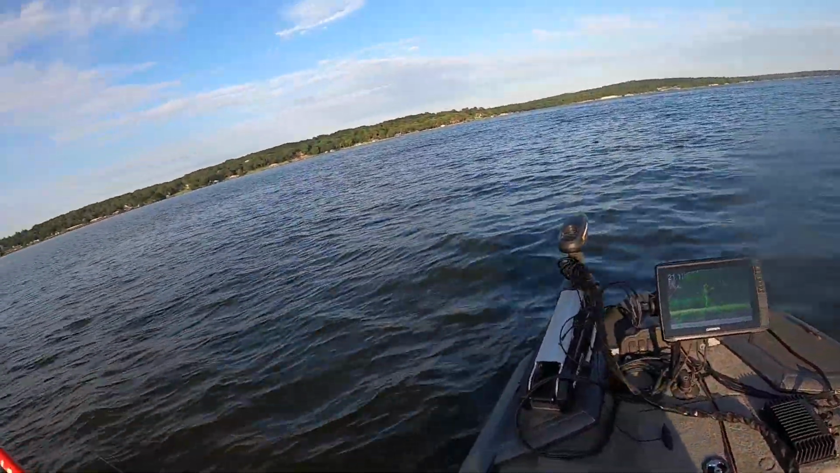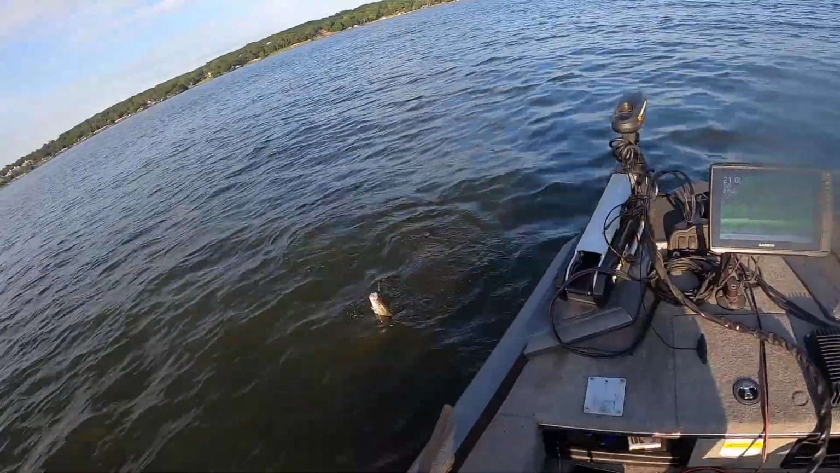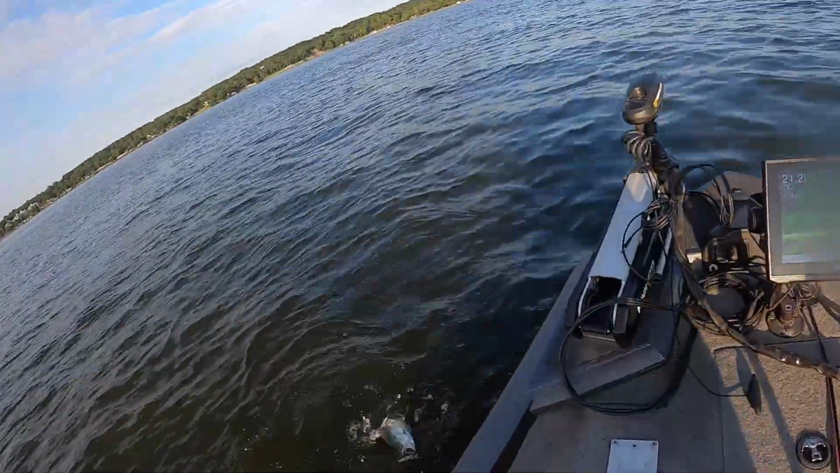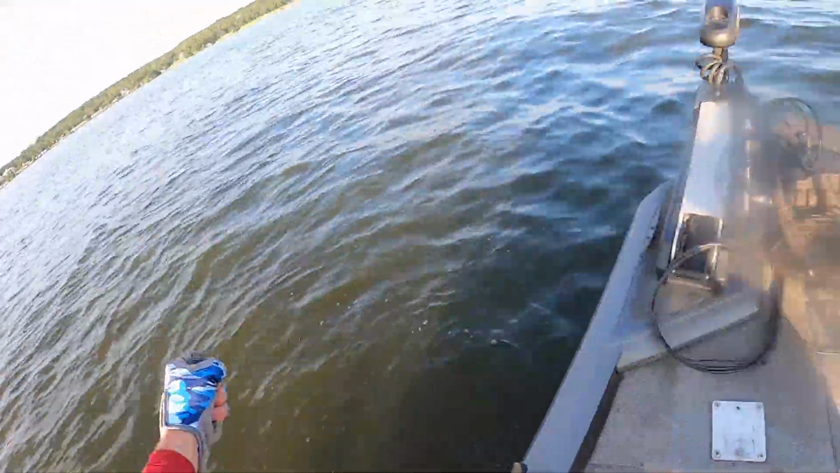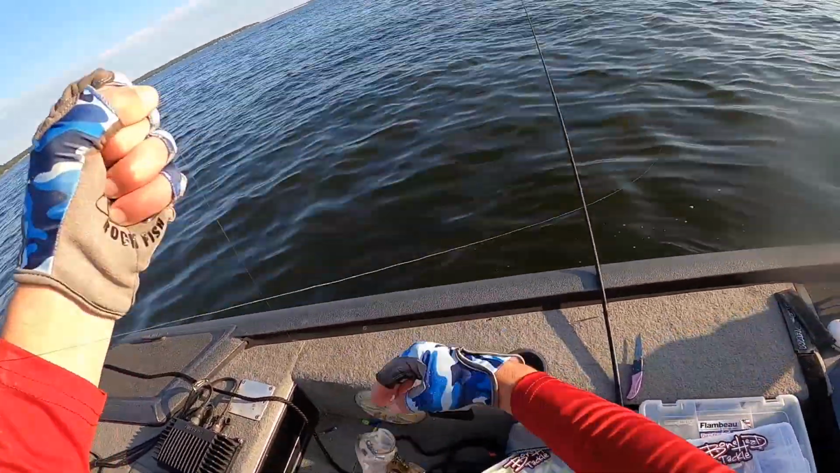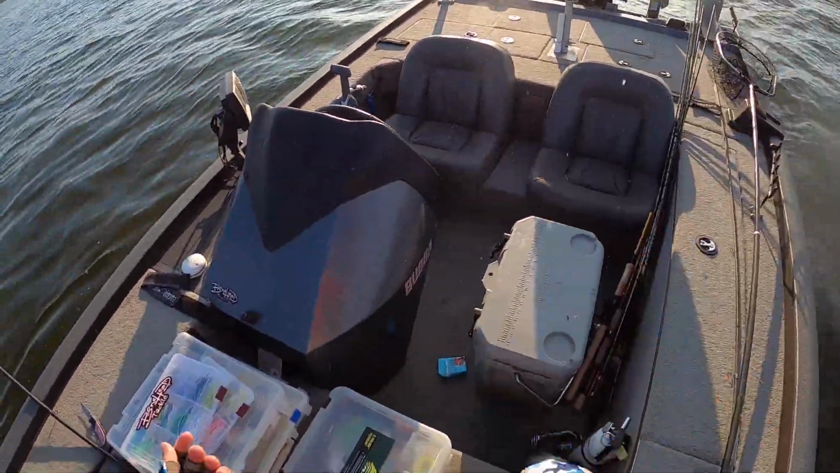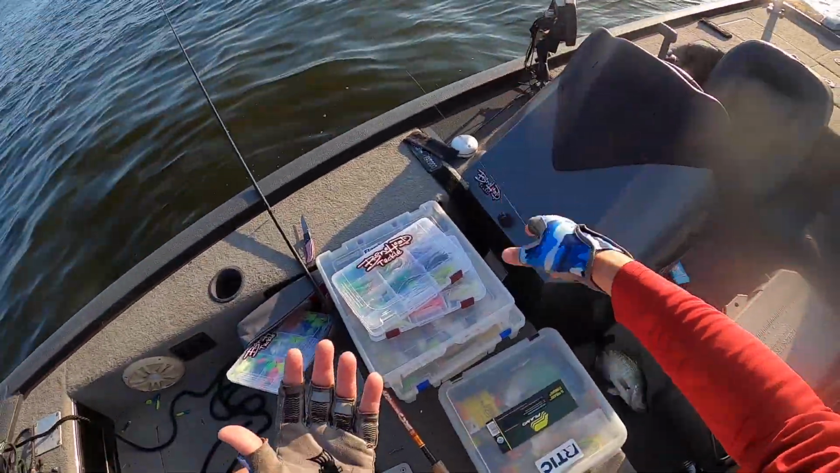Oh, he come and got it. Another decent one. Oh, no, no, no, no. Tell you what, these crappie here are good at throwing a hook. I ain't never seen a group of crappie that can throw a dadgum hook like these.